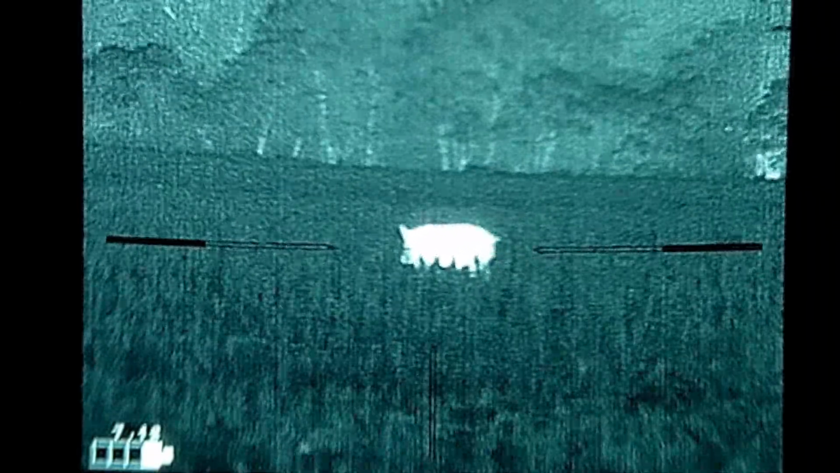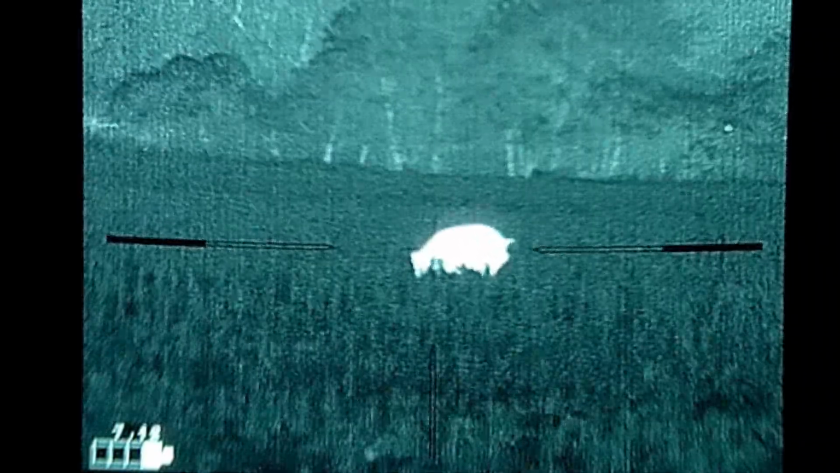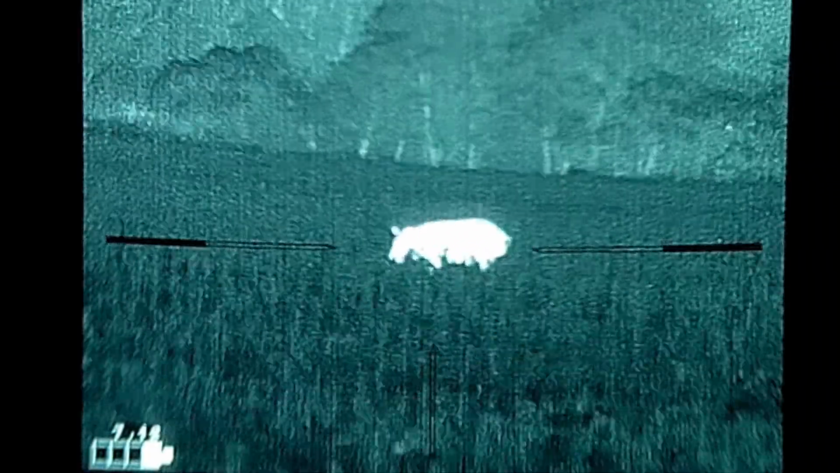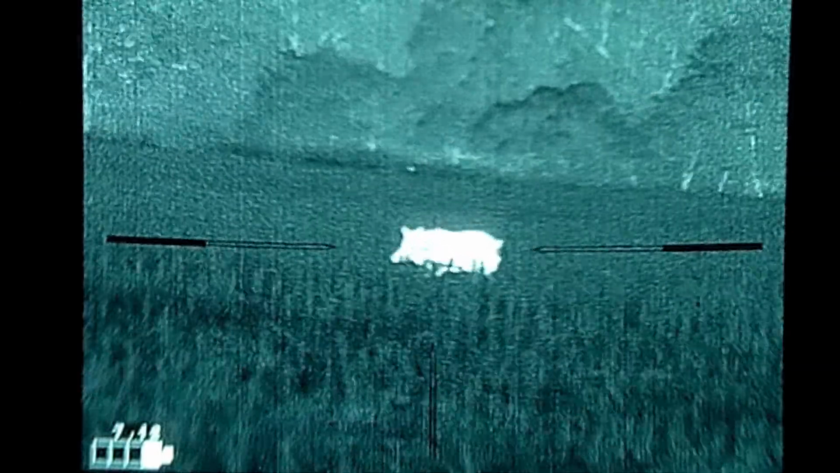And I'm going to go ahead and spill the beans for you. I have 2 jams on this shooting, and it's just so frustrating. And the problem is that I haven't cleaned this rifle in a while, and as y'all know, I'm using a suppressor, and they just get dirty. And if you're not cleaning your rifle often enough, then you're going to have jams sometimes.